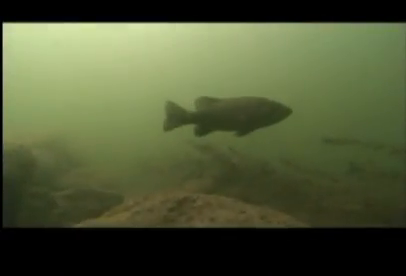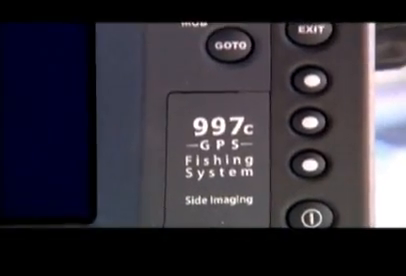Unbelievable. If you're like most anglers, you probably already have a fish finder, but most likely you're using it as a depth finder and not much more. Listen, if you truly want to find fish, you've got to get yourself a Humminbird. Humminbird side imaging sonar gives you the clearest, most accurate picture possible of the fish, the bottom, and those all-important structures down there that hold the big fish.